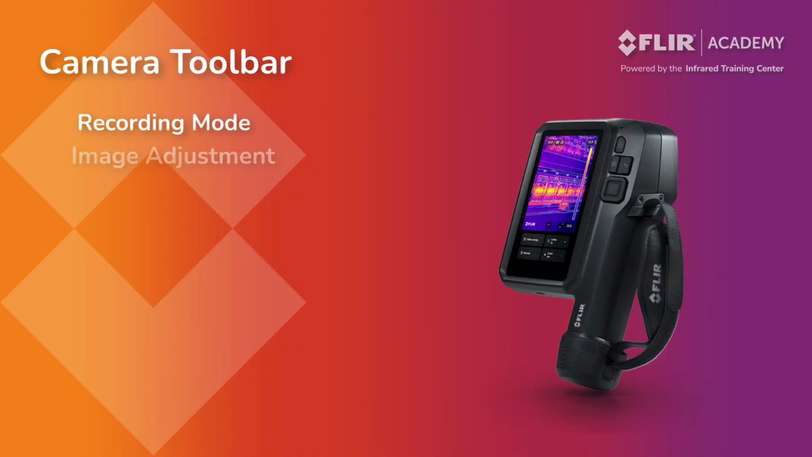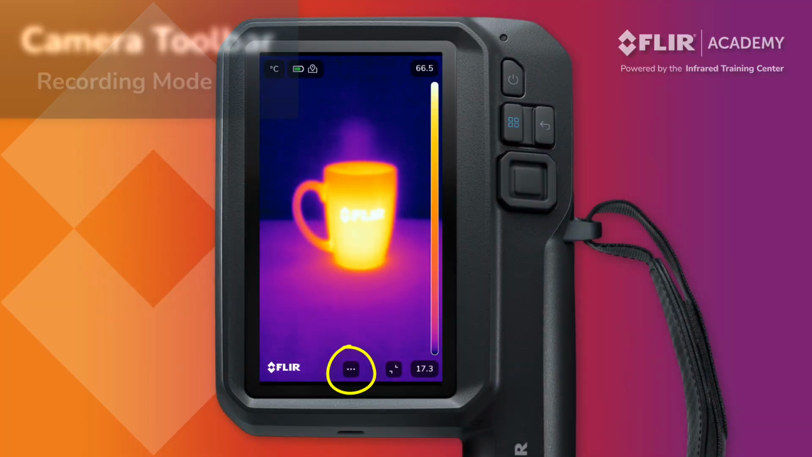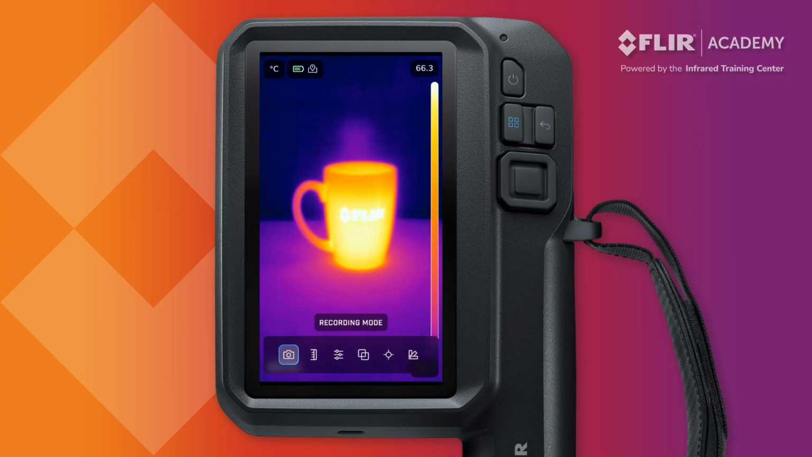The camera toolbar provides access to the controls that operate the thermal imager. These include setting the recording mode, adjusting the temperature scale, changing color palettes, selecting measurement tools, and more. Recording mode sets what type of thermal data will be captured when you pull the trigger. Still image saves individual thermal images. Video captures a thermal video of a scene in MP4 format. We will discuss saving and recalling thermal data a bit later in this presentation. To close the recording mode submenu, tap anywhere on the touchscreen display.